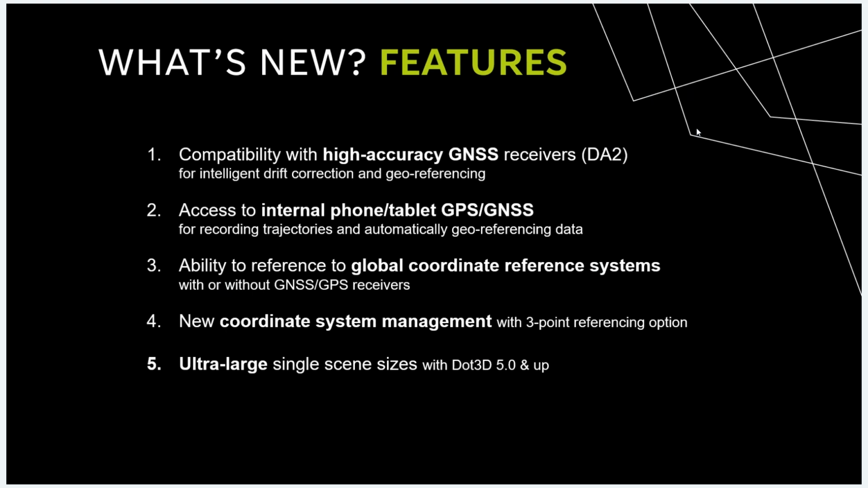So first off, we have added compatibility with high accuracy GNSS receivers. As you see in parentheses here, DA2. The launch of Dot3D 6.0 adds support for the Trimble DA2 GNSS receiver. We'll have a slide on each of these features where I'll go into a little bit more detail on each of them. But that's the first component here that we've added, is the ability to utilize external GNSS or GPS hardware to reference and drift correct your Dot3D scans.